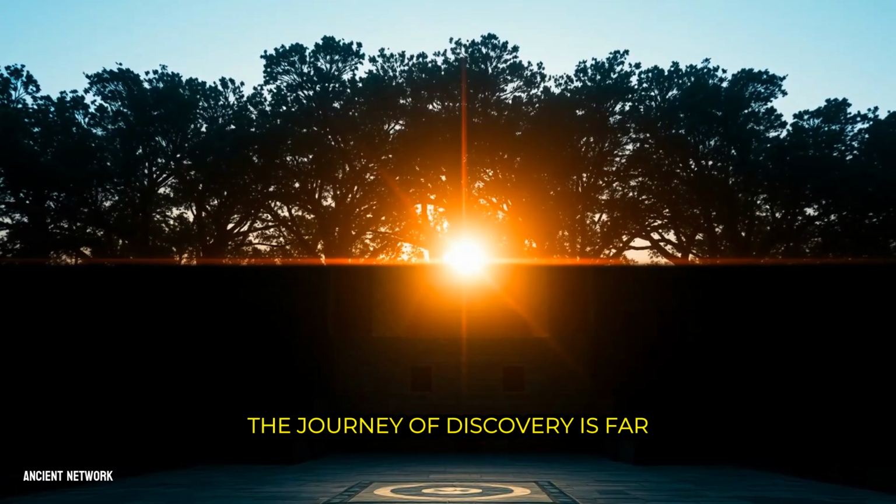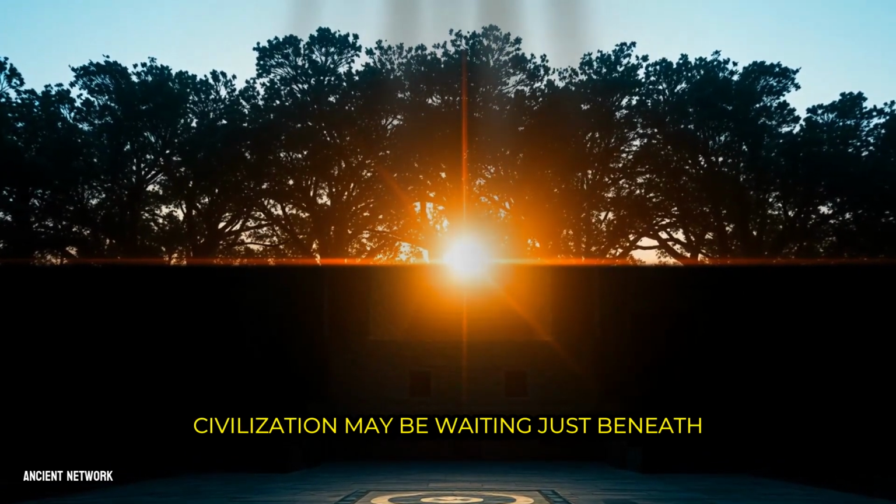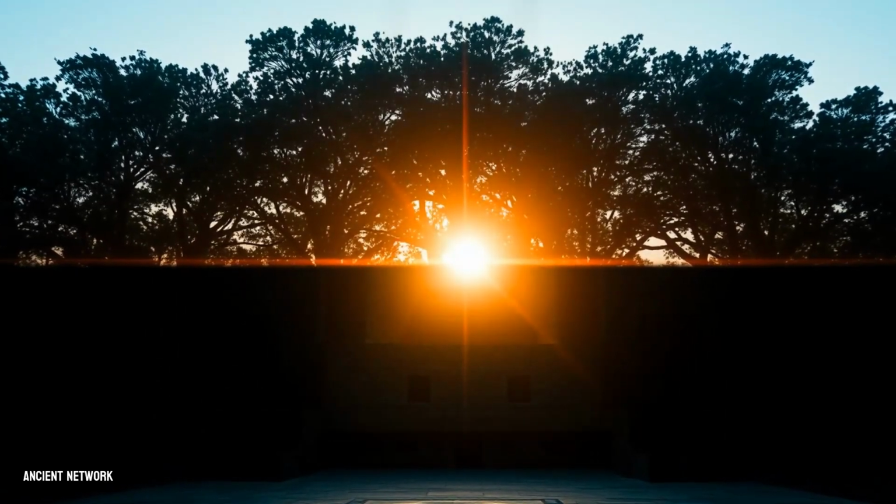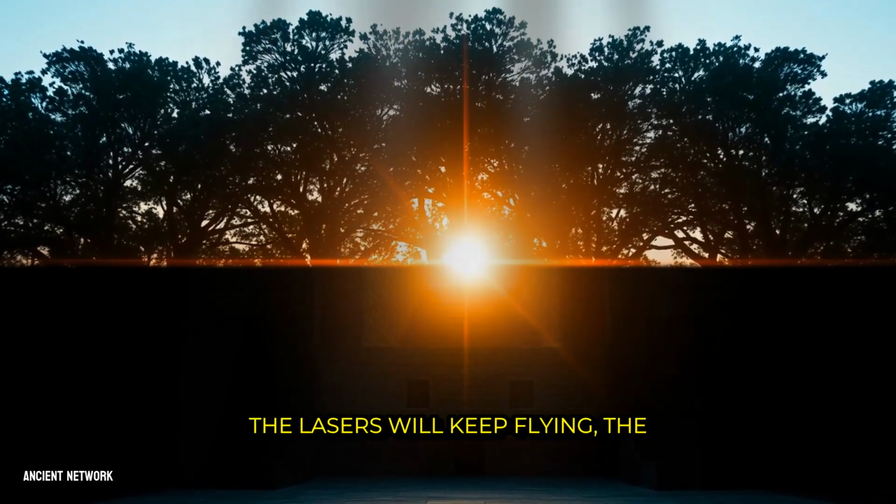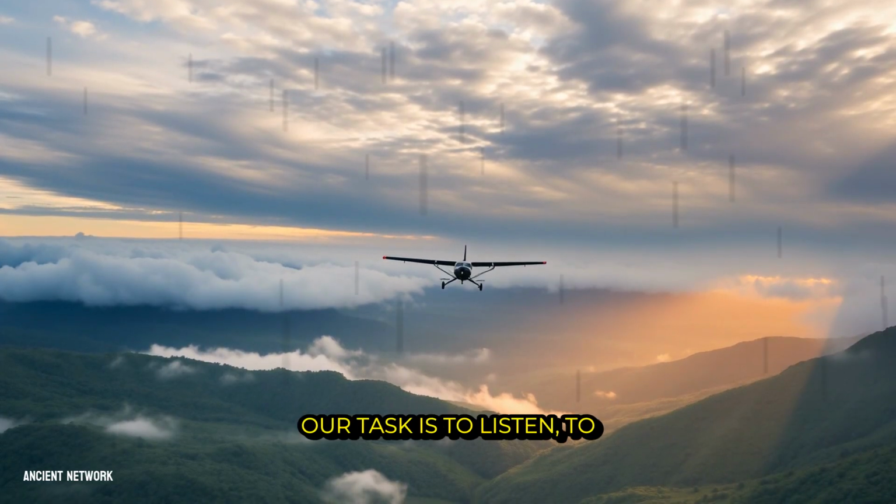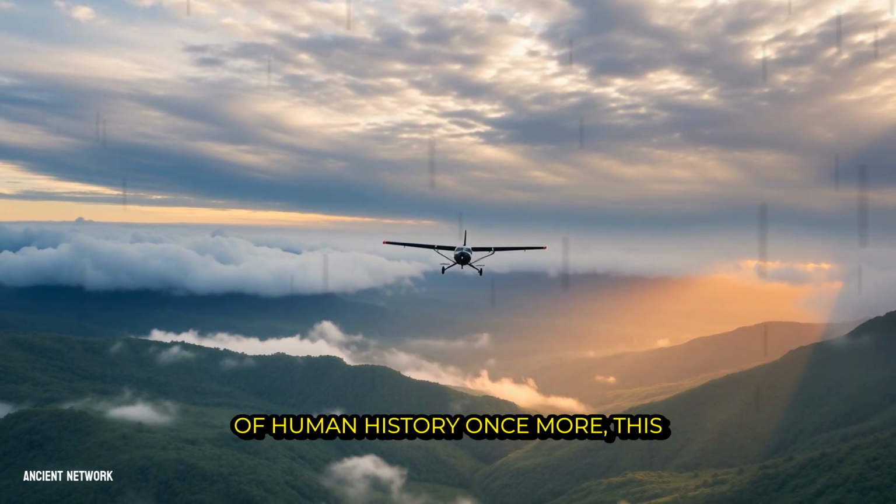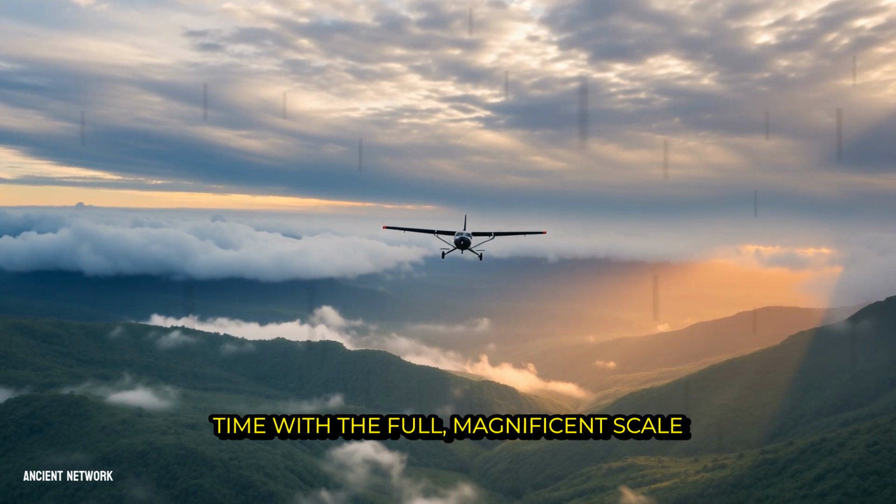The journey of discovery is far from over, and the next forgotten civilization may be waiting just beneath the next canopy, ready to be found and remembered. The lasers will keep flying, the data will keep flowing, and the quiet shapes in the earth will keep whispering their stories. Our task is to listen, to learn, and to redraw the map of human history once more, this time with the full, magnificent scale it deserves.